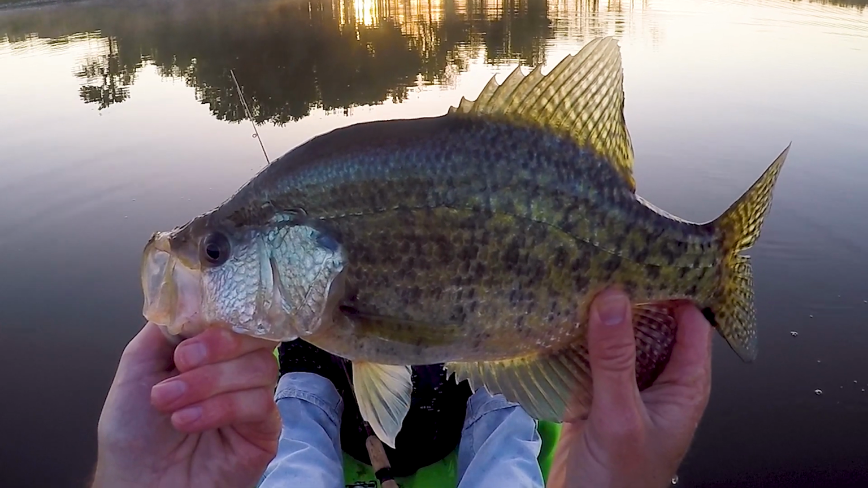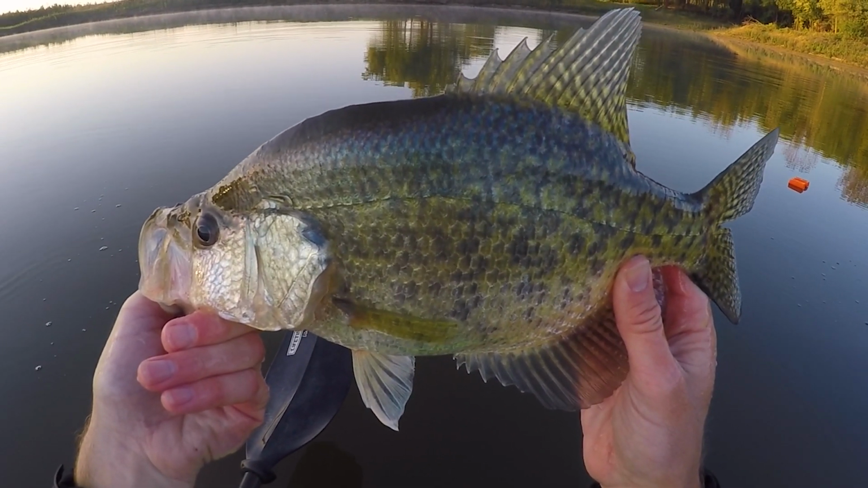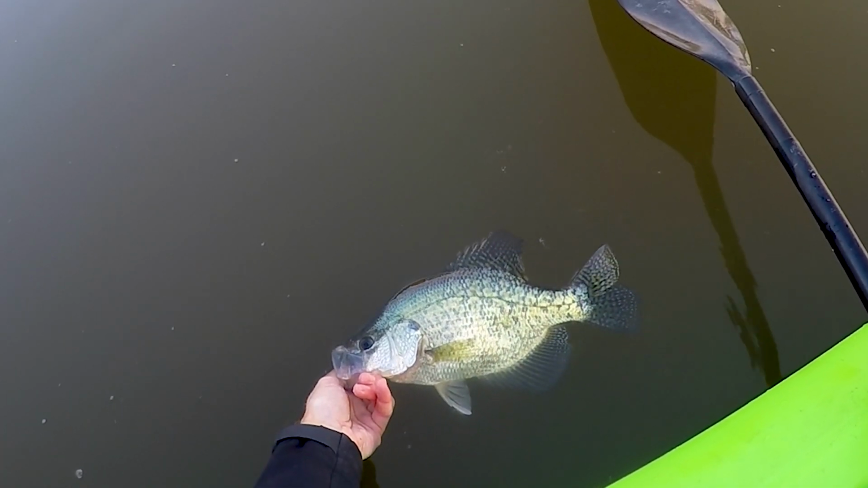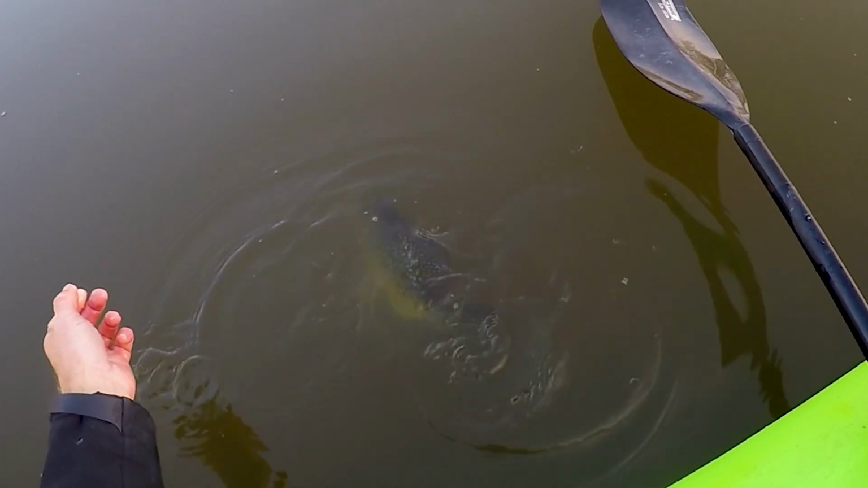That might be the biggest one I've ever caught out here. Giant crappie, guys. That is a tank crappie. Beautiful fish. Beautiful. I live for that.